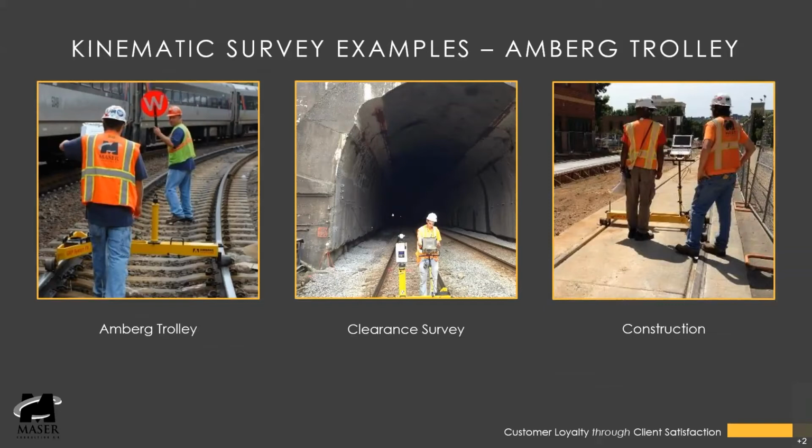The middle is an example of showing how we can survey clearances. And you notice that little notch in the top there. That's because the freight trains are double stacked and they had to add that notch. So the AMBERG trolley was going to determine, make sure if that is indeed clear and there's no collisions. And we do that with our software, and we put the vehicle dynamic envelope in the software and process it to make sure there aren't any collisions with the surveyed tunnel.